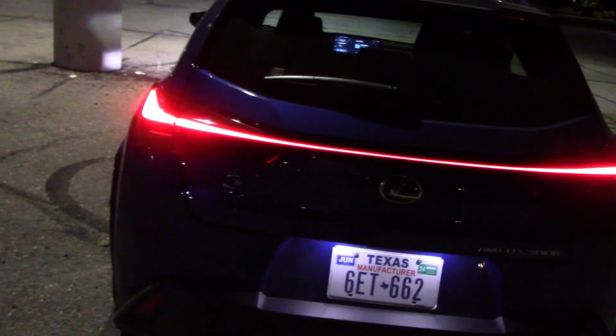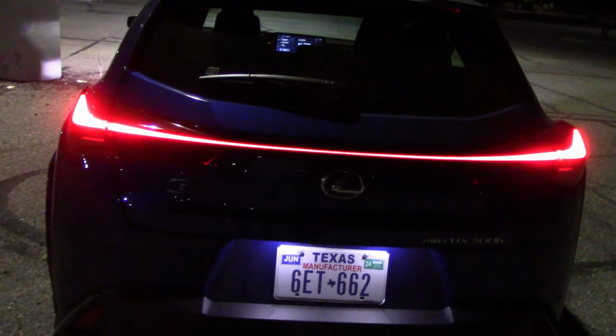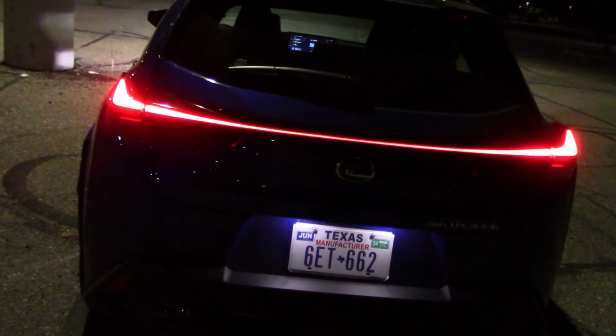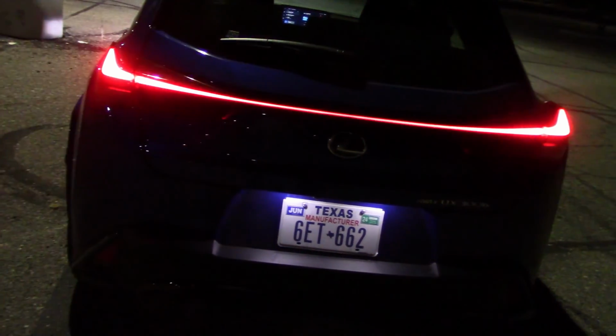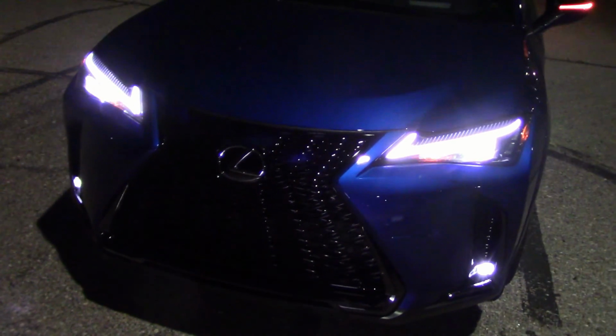Here's what the rear looks like. All the way across the board. Won't miss that. Here we have the emergency flashers. Kind of on the small side. Have some on the mirrors. Can you see them? I don't. Being drowned out by the headlights.